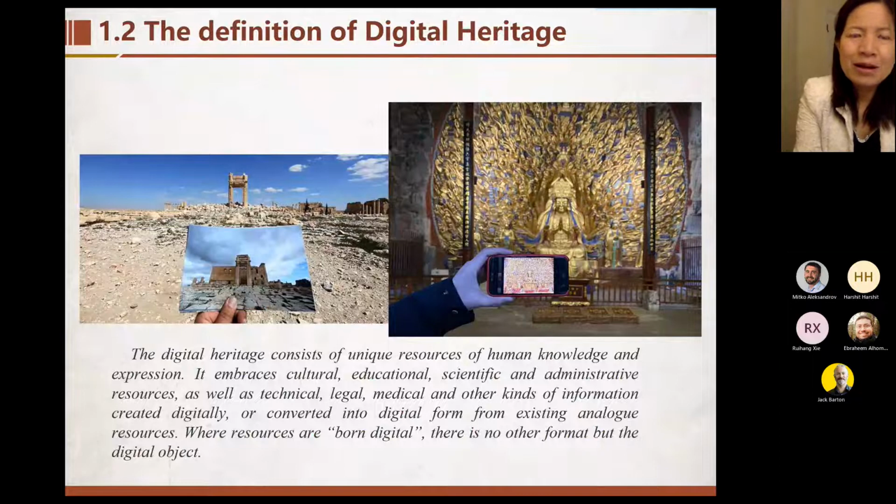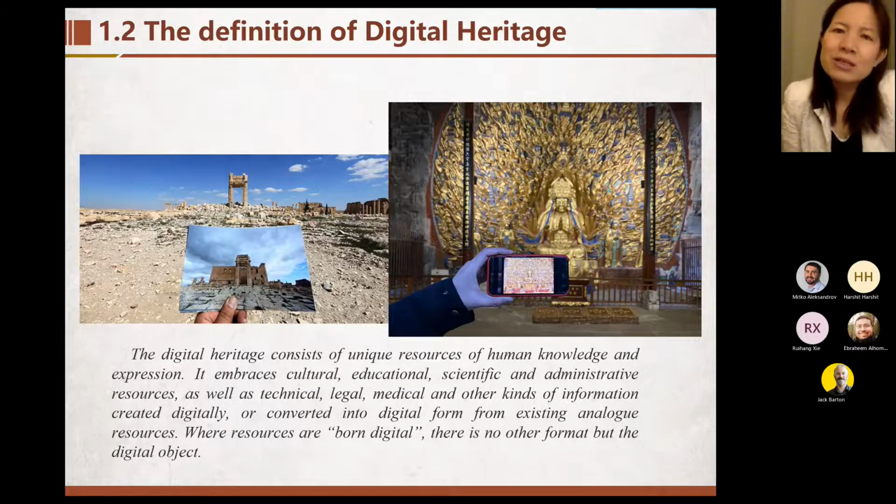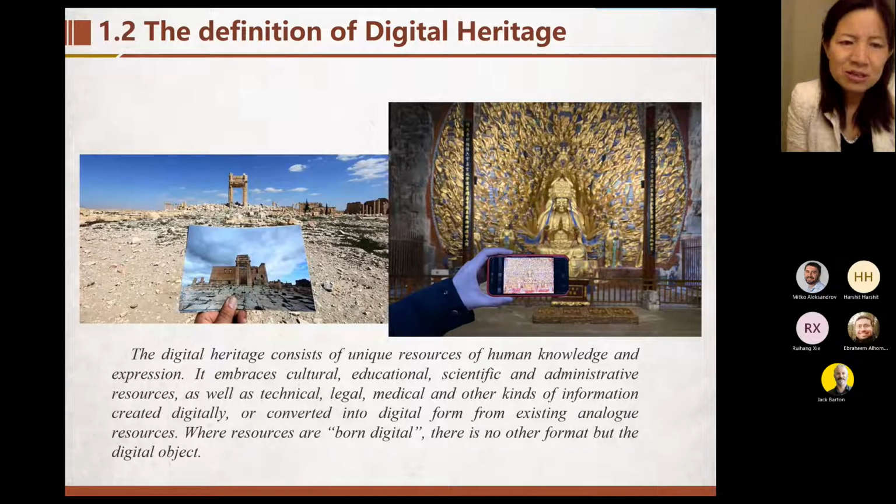Recently, there are a lot of works based on statue digitalization. The result of the digitalization is the digital heritage. It consists of unique resources of human knowledge and expression.